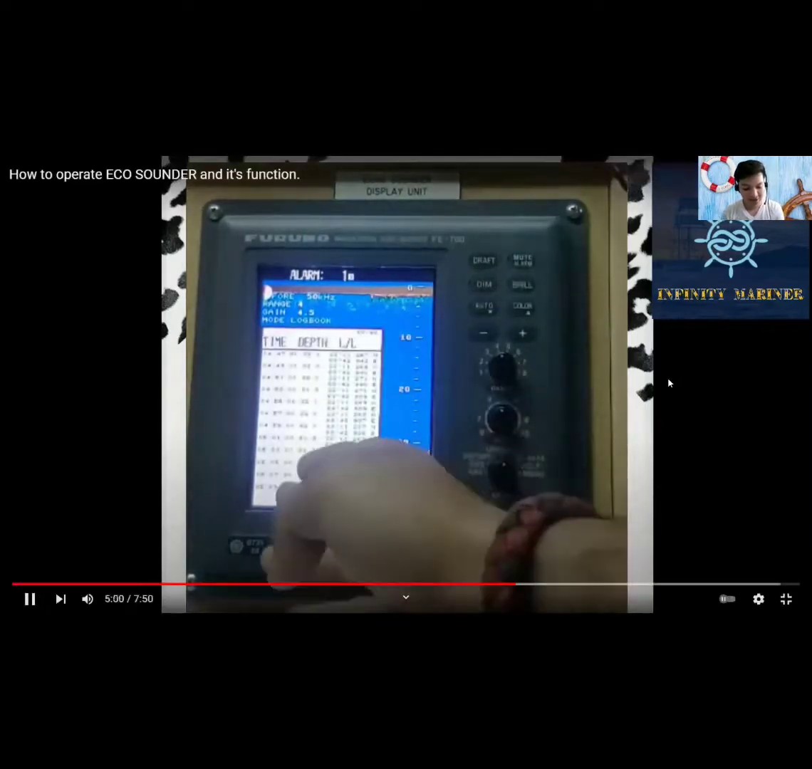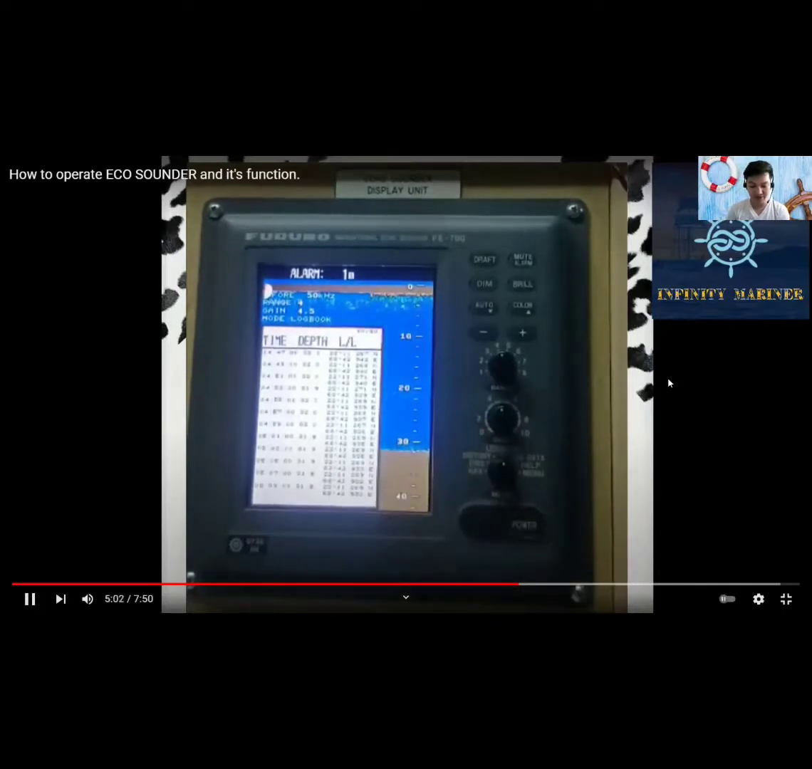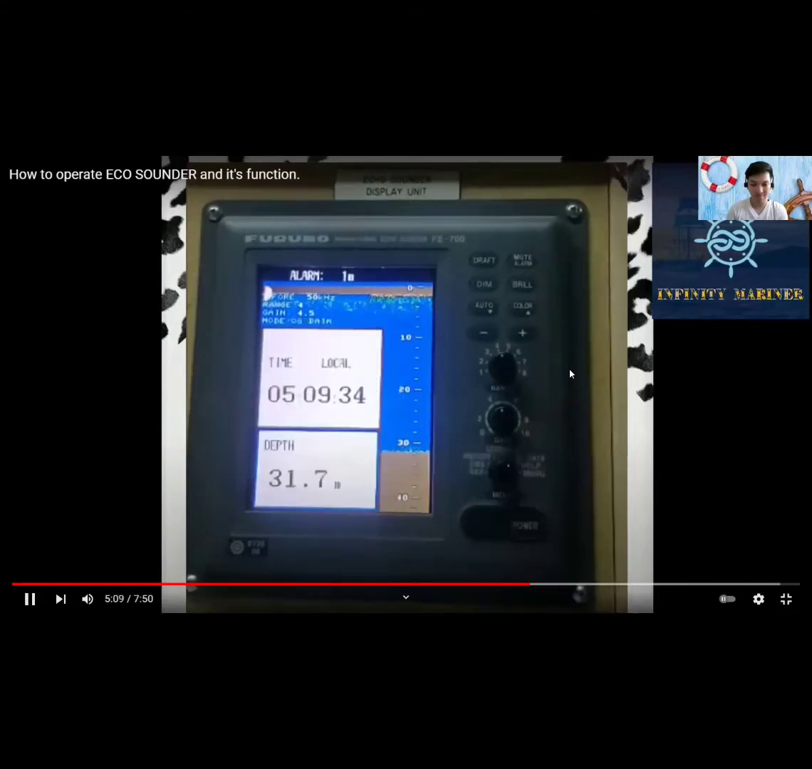So there are 60 pages and the total memory capacity is 720 points. Page 60 over 60 is the latest data and 1 over 60 is the oldest data. Pressing minus or plus key changes the pages. Note in the logbook that if the depth below keel is chosen, DBK also appears together with the depth indication in the depth column.